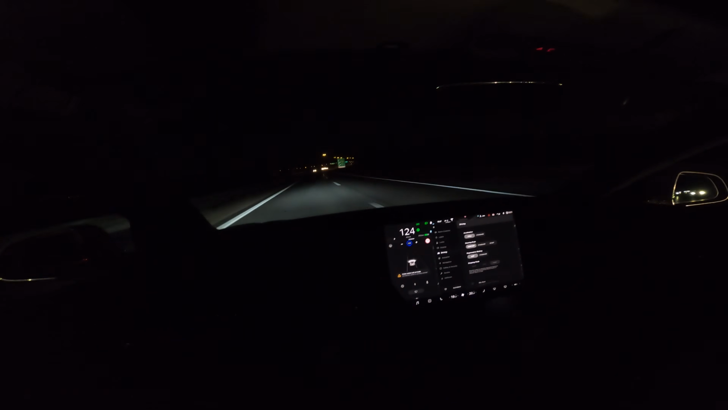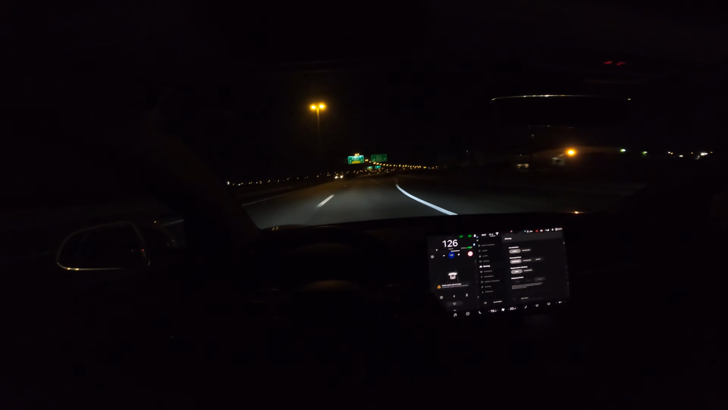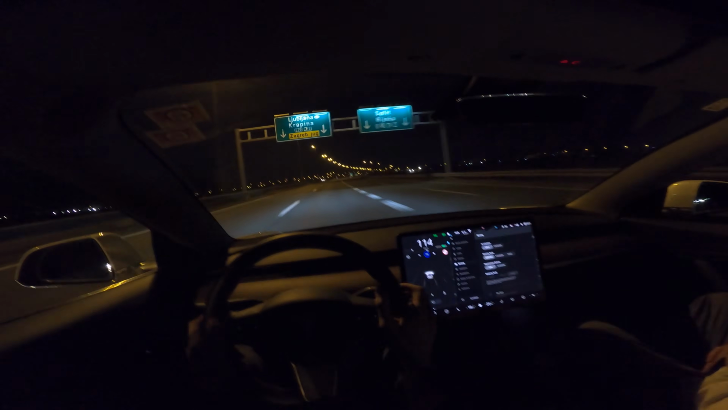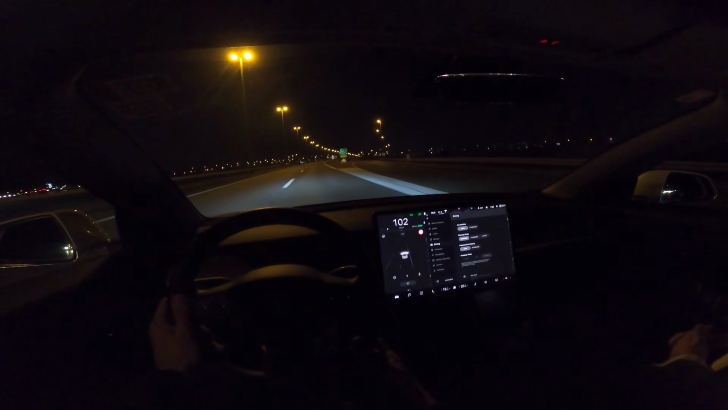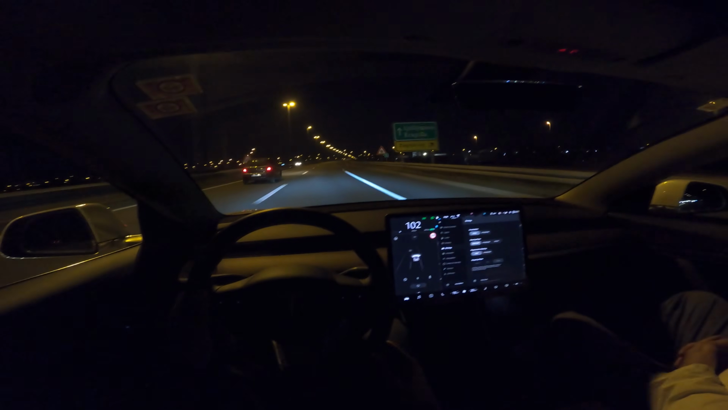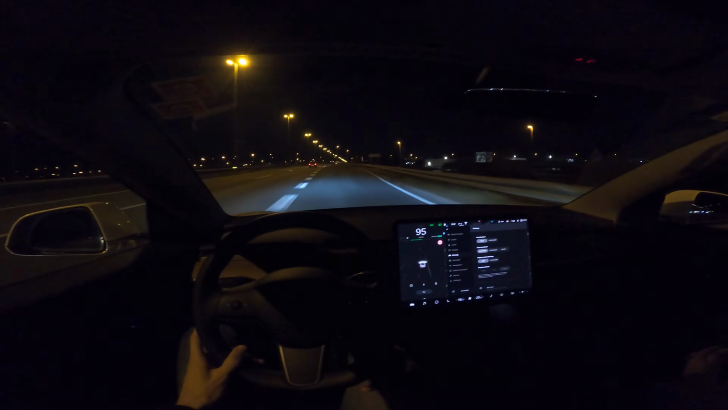Okay, so you're cruising, there's a lot of wind noise, and you want some music. Excellent sound speakers. I wish I could test it longer, but definitely you forget about the noise. So I'm just waiting not to miss my exit. So I pressed the brake and I canceled the autopilot and the cruise control, but we're on our exit.